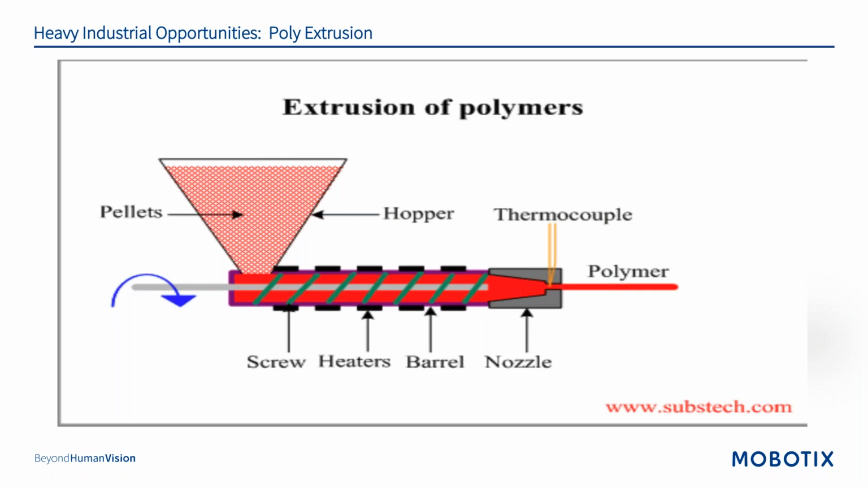But you don't have oil and gas everywhere. These types of products are in every major city. So you just got to look for them. You've got to do a little bit of digging and just get in and ask a lot of questions.